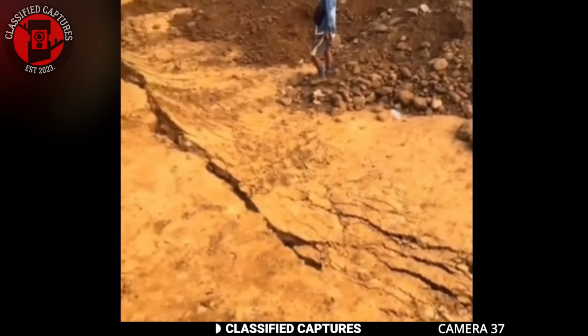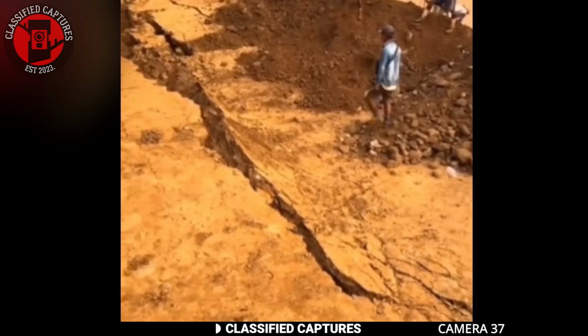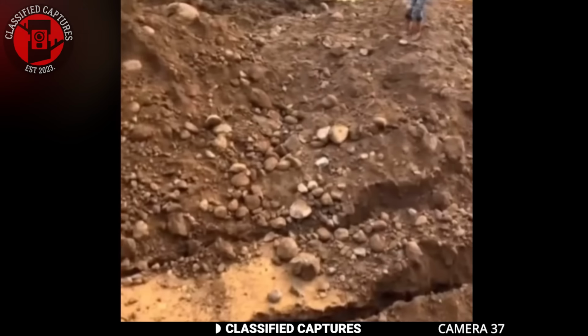It's both awe-inspiring and a little terrifying to see the ground split like that. Nature is truly powerful and always full of surprises.